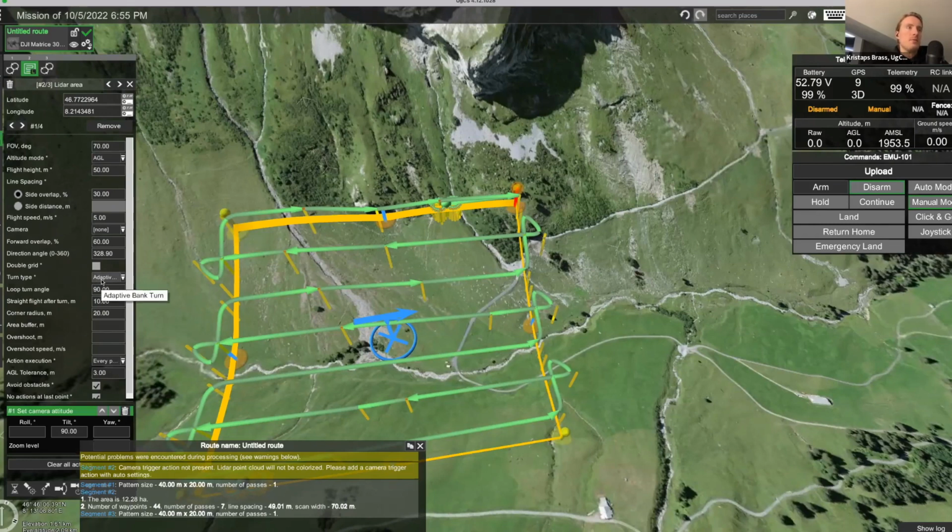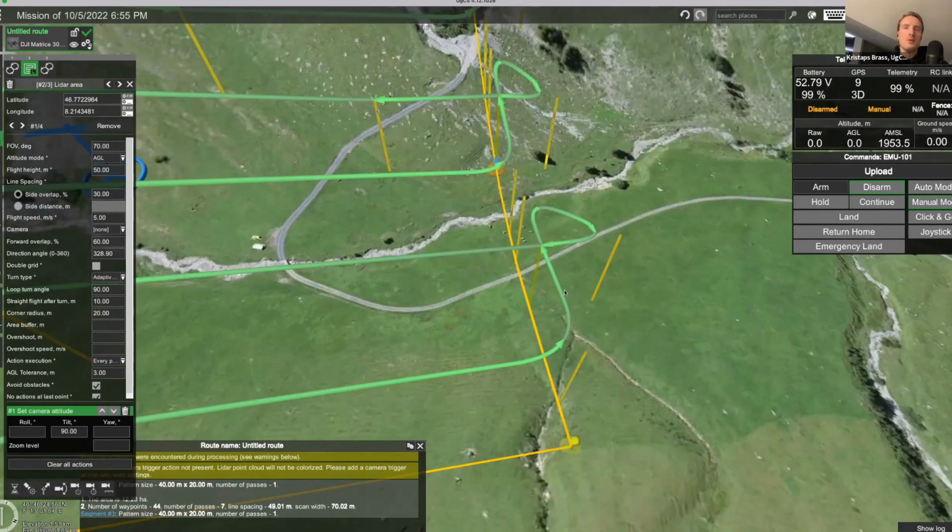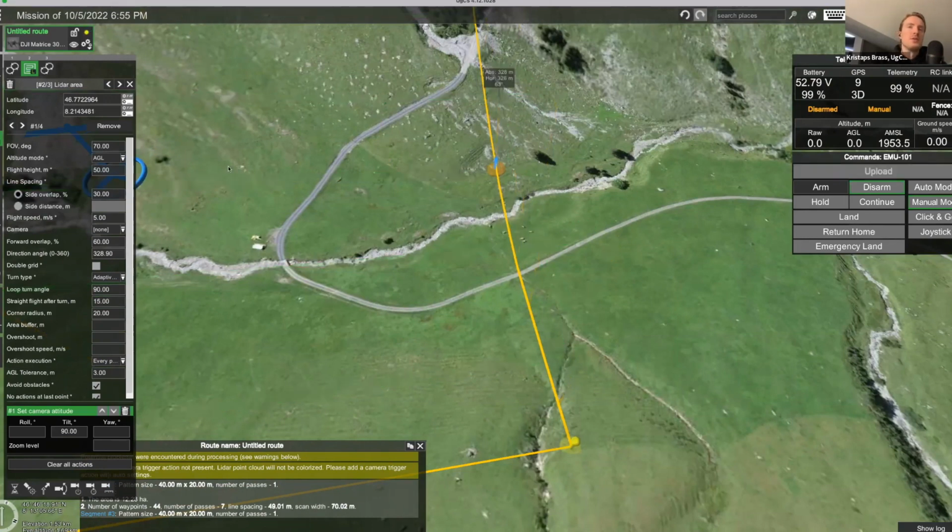Additionally, you also have 2 types of turn types. In UgCS, we have adaptive bank turn and we have stop and turn. But with LiDAR tools, of course, you want the drone to do the adaptive bank turn so that it can fly through the corners with a specified corner radius and also perform the loop turns. What I also mentioned with the loop turns is that you can change the length of the straight flight after turn. Currently this is set to 10, and you can also, for example, increase this if you need to.